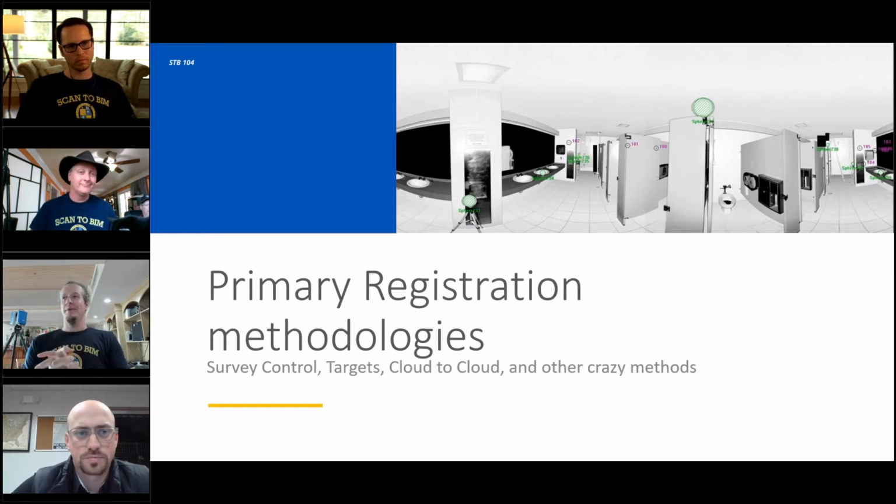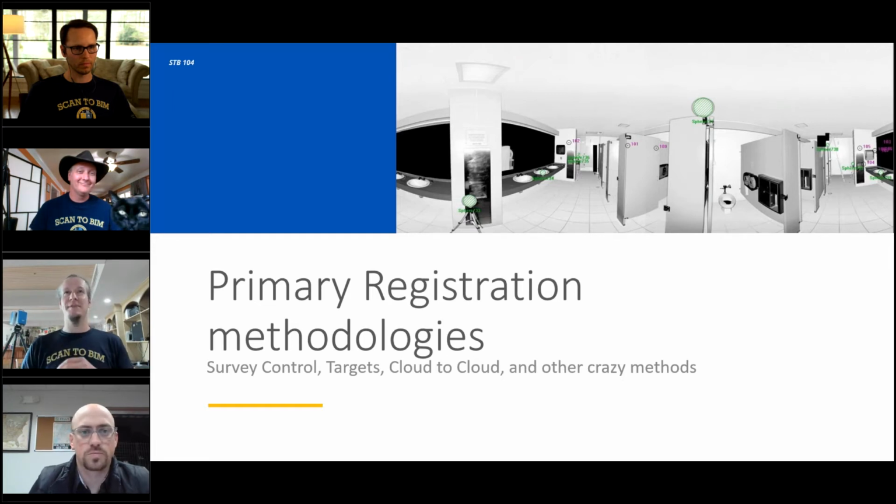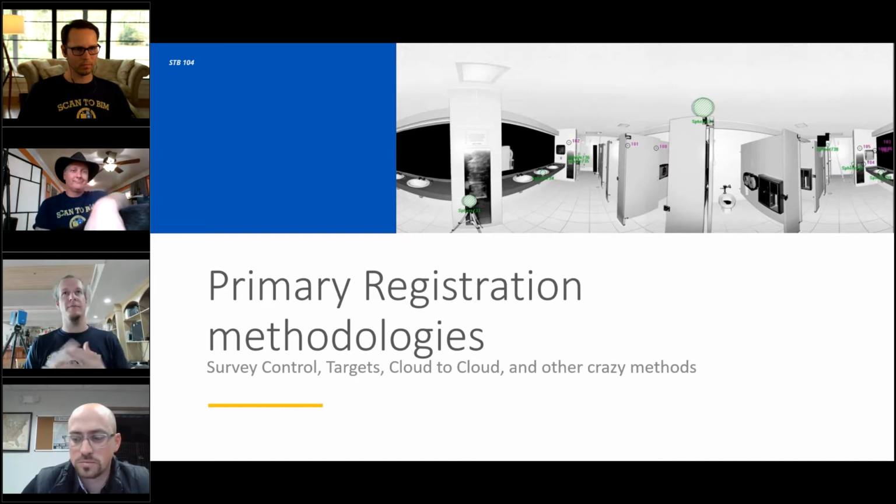So we've got three primary methodologies: survey control, targets, and cloud to cloud. Targets are actually a little bit like survey control, but without shooting them in ahead of time, but you're effectively using a point-based arrangement to get your stuff registered. With survey control, typically, you're having somebody go in and shoot those things in ahead of time, so there's a known coordinate before you scan. With targets, you're usually acquiring the coordinates from the scans and matching. So a little bit different methodology in terms of how the coordinates are established, right?